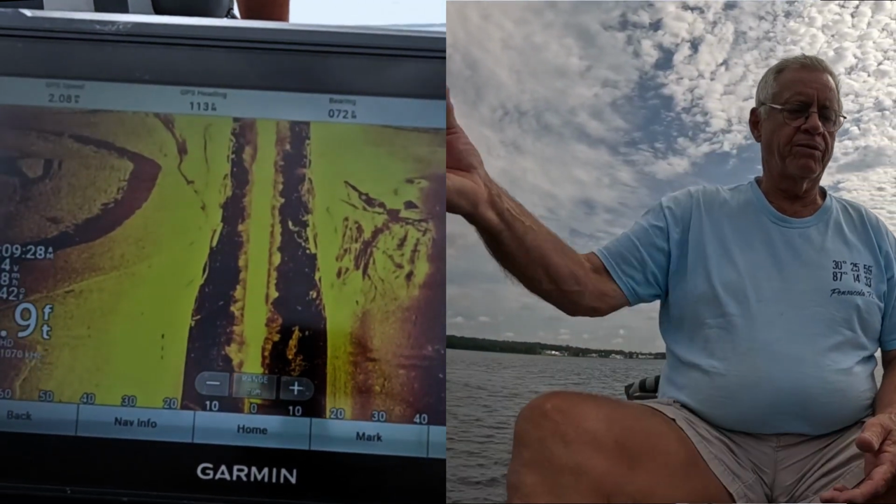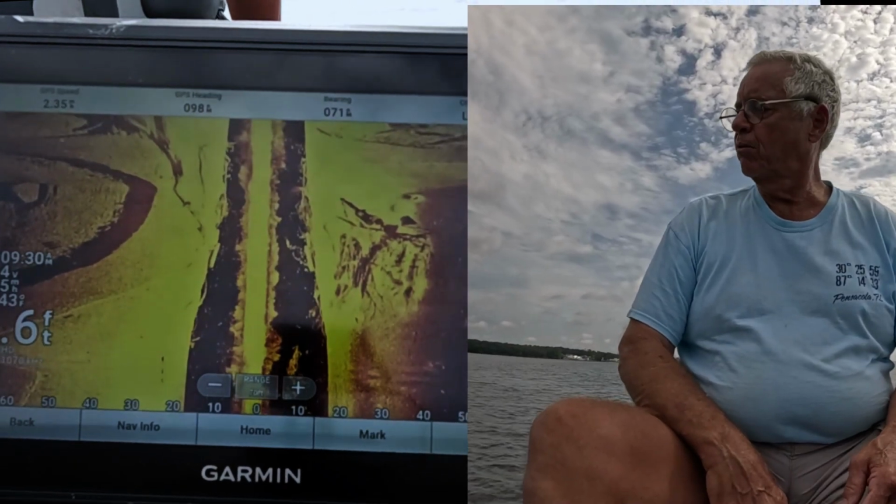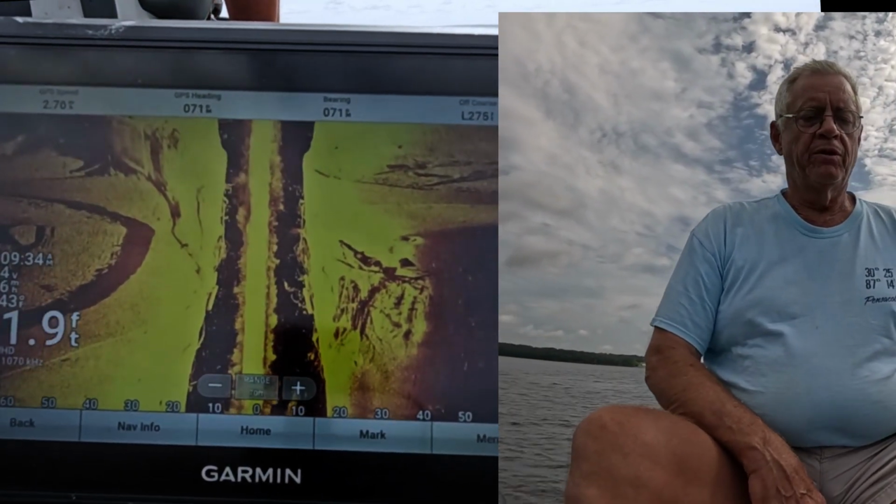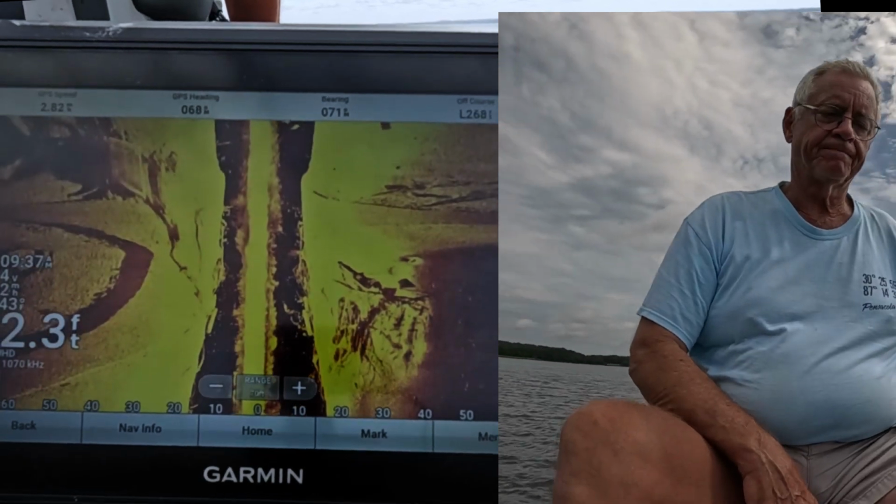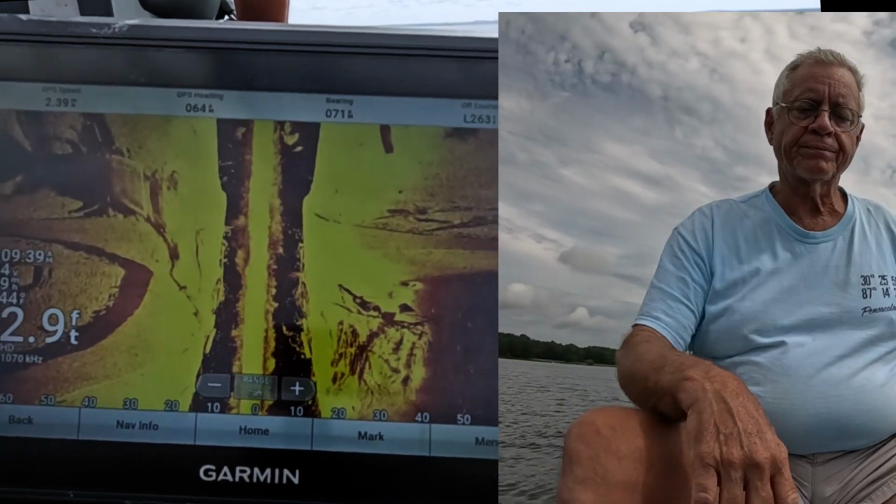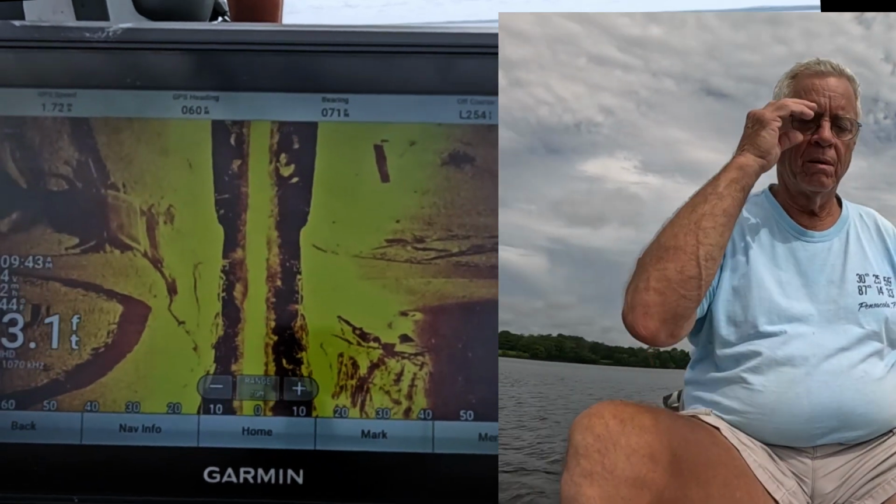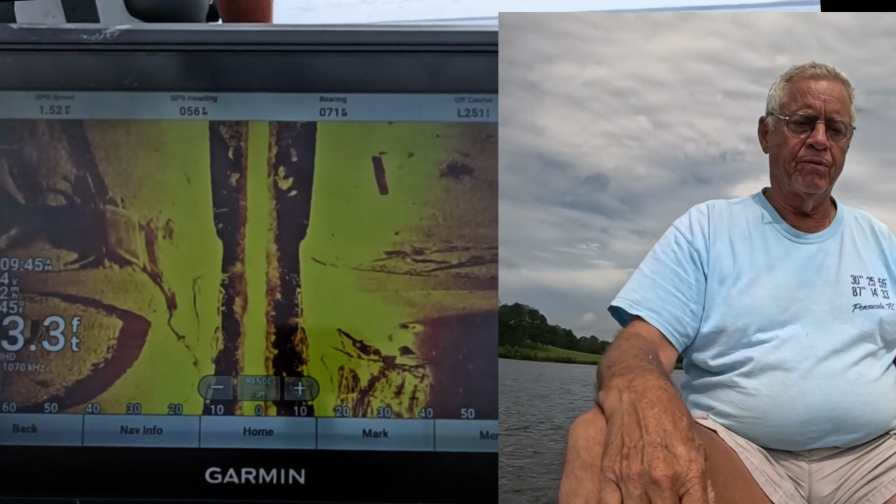All right, right there, we're going to put a marker out. It's going to flip down. All we got to do is turn around and go to the marker.